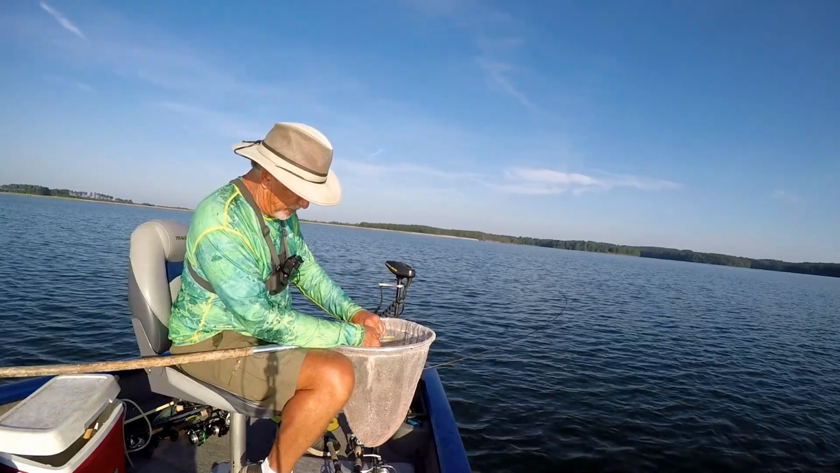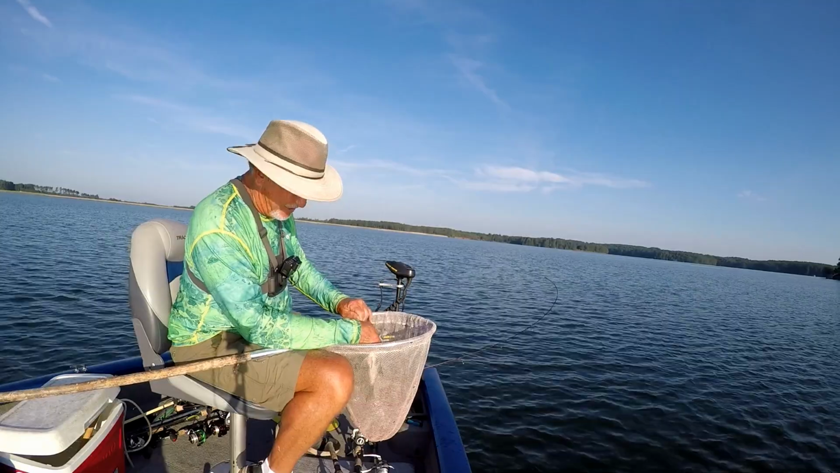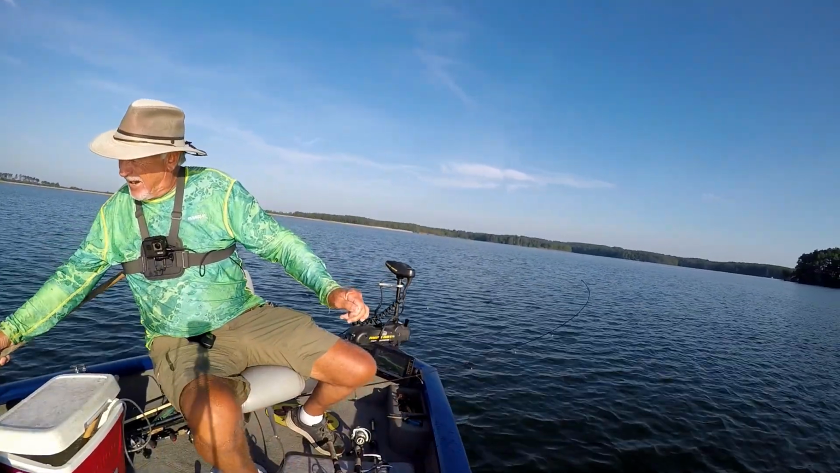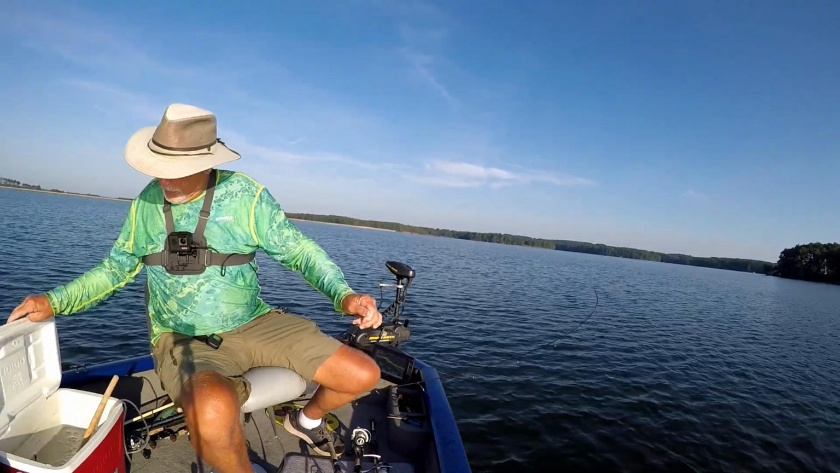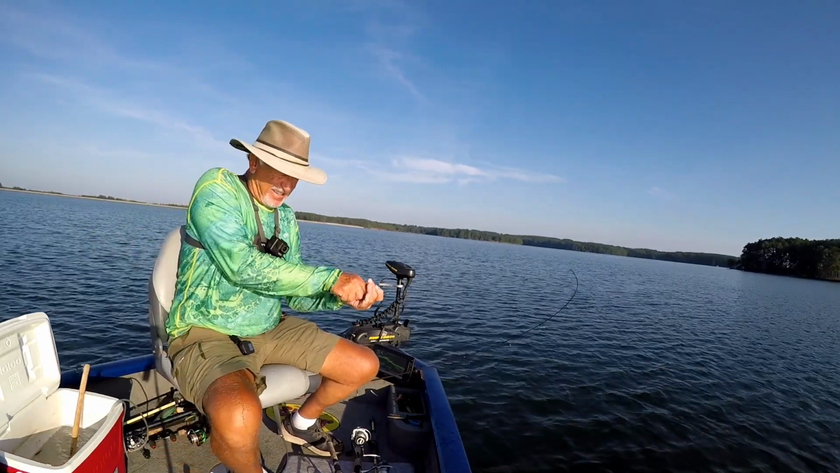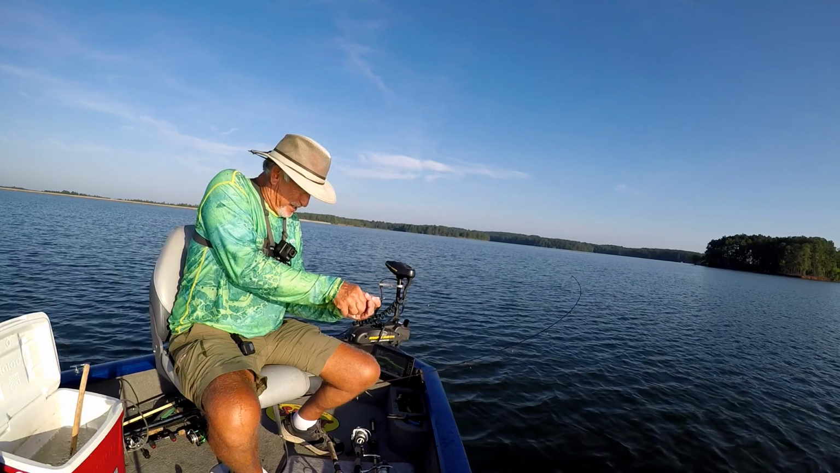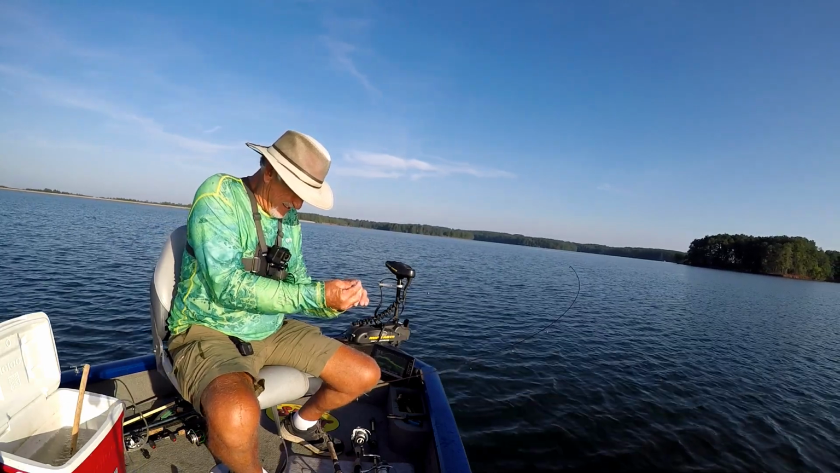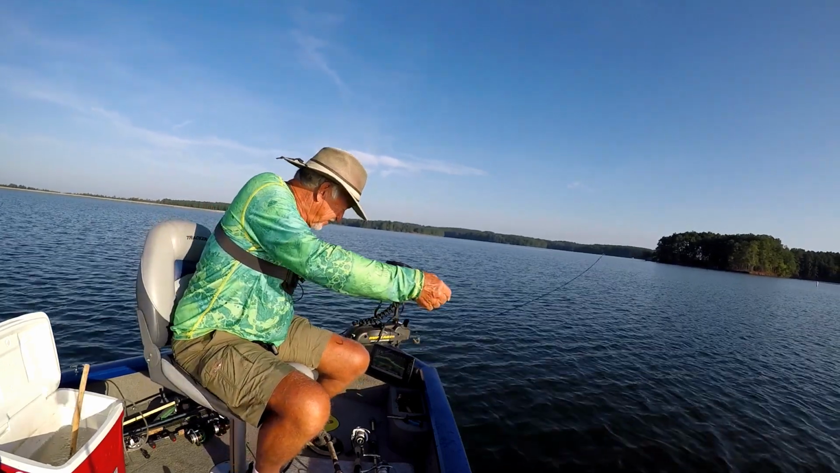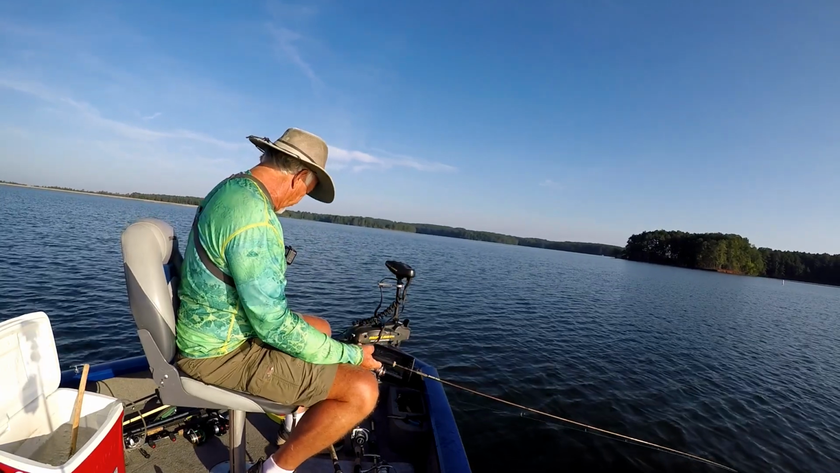This LiveScope is some more fun, I'm telling you. I know y'all can't see it in the sun. That's the reason I don't show you much of it. But I'm gonna tell you right now, this LiveScope is unbelievable, how it helps you catch crappies. Anybody can catch them with this thing. You get your LiveScope and some minnows, I promise you, you catch crappies. It don't take long to learn what you're looking at either.